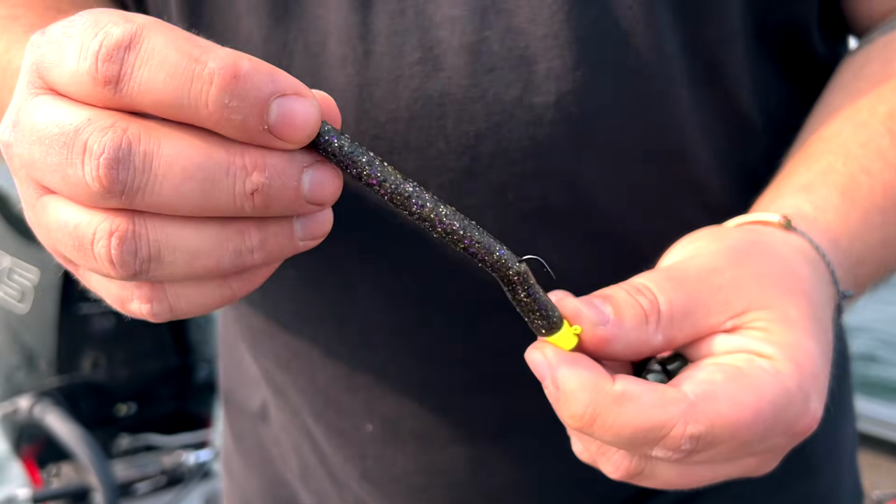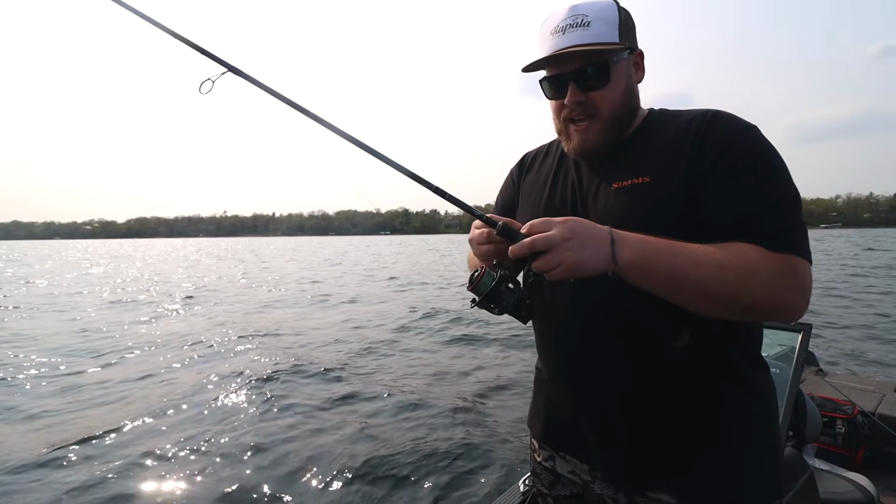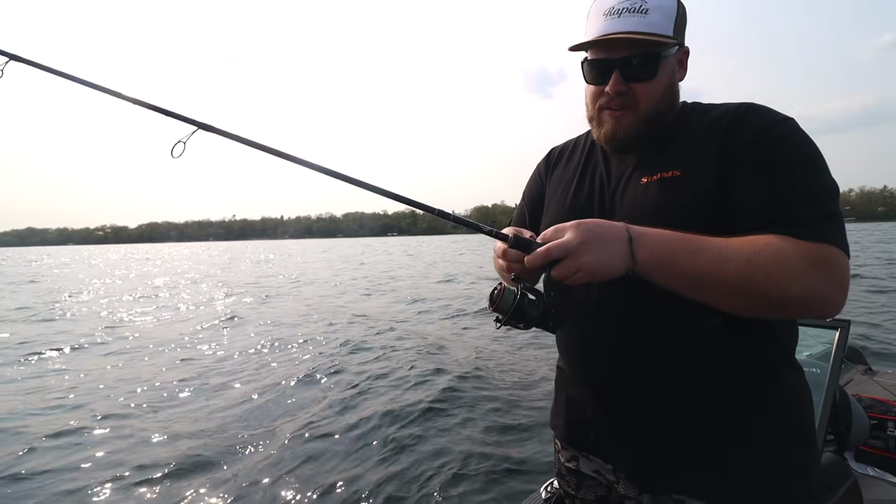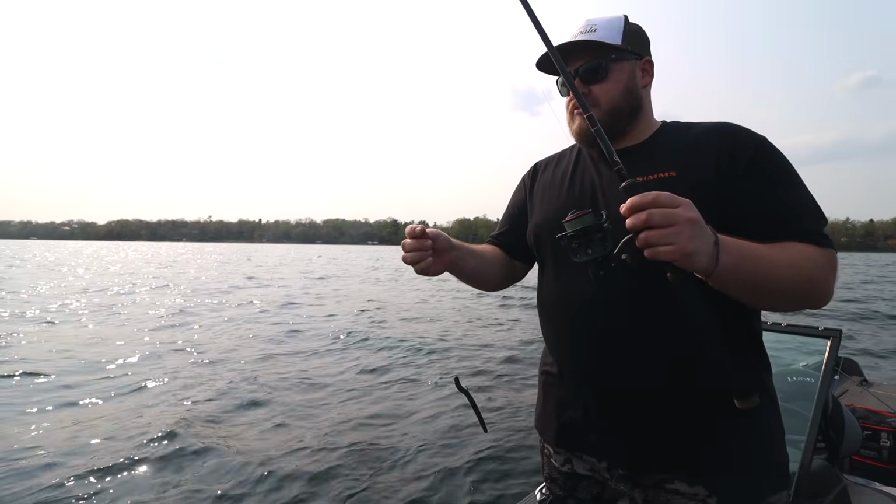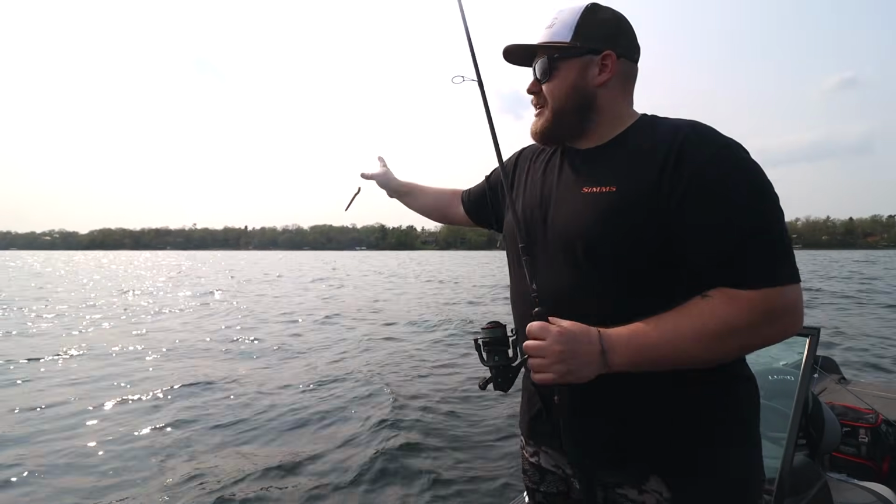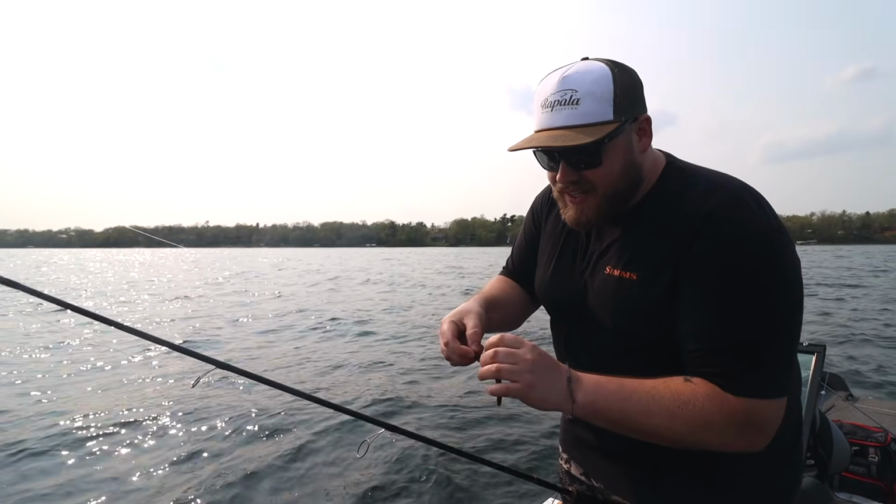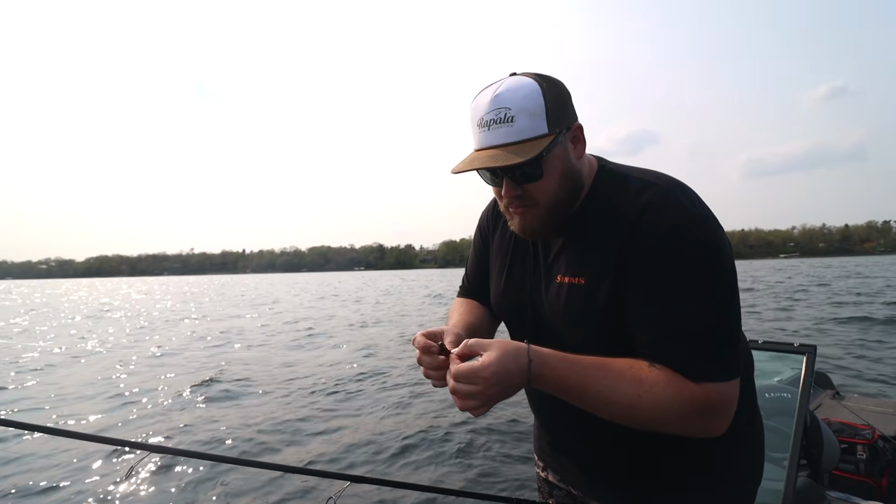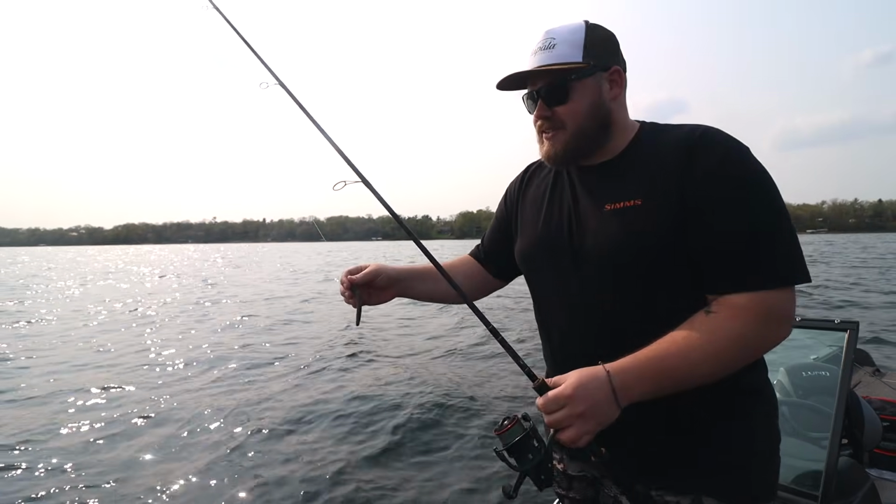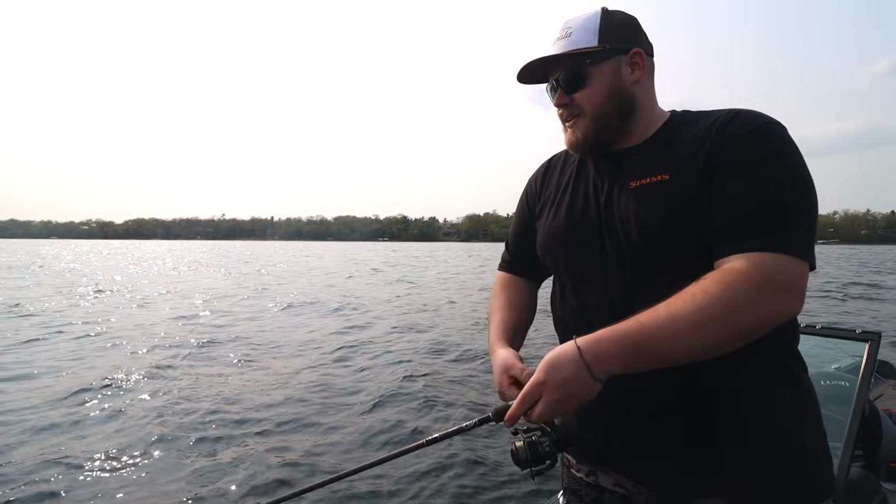And no matter what rod, no matter how deep, no matter what kind of structure, I'm using 8-pound or 10-pound Sufix Advance braid on a main line. And I'll do about an 8-foot fluorocarbon leader, typically 8-pound test. I will sometimes do 10 if it's up in rocks and there's some abrasion resistance necessary, but usually an 8-pound leader.